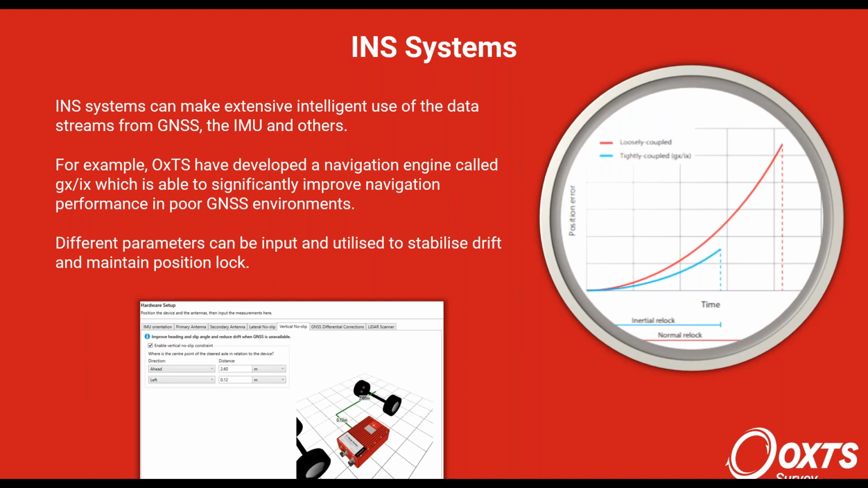There are many other things. Another example is our navigation engine, GXIX. This takes the raw satellite data and is able to combine it in an intelligent way, which essentially improves performance dramatically in poor GNSS environments. So when you've got those satellite signals dropping out, you're able to get a position lock much quicker, and in general performance is going to significantly improve.